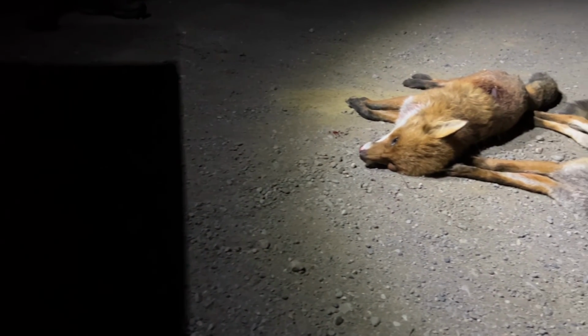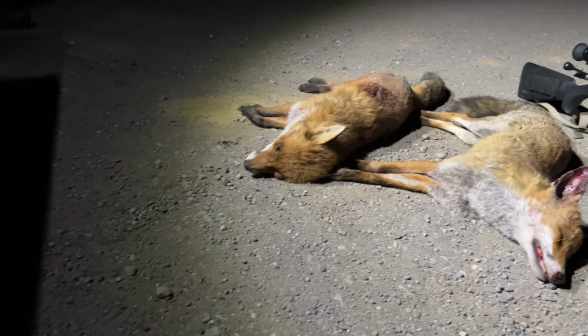That's two dog foxes taken cleanly with the same equipment in both daylight and darkness conditions, both on a .223 rifle using the PARD 008S.